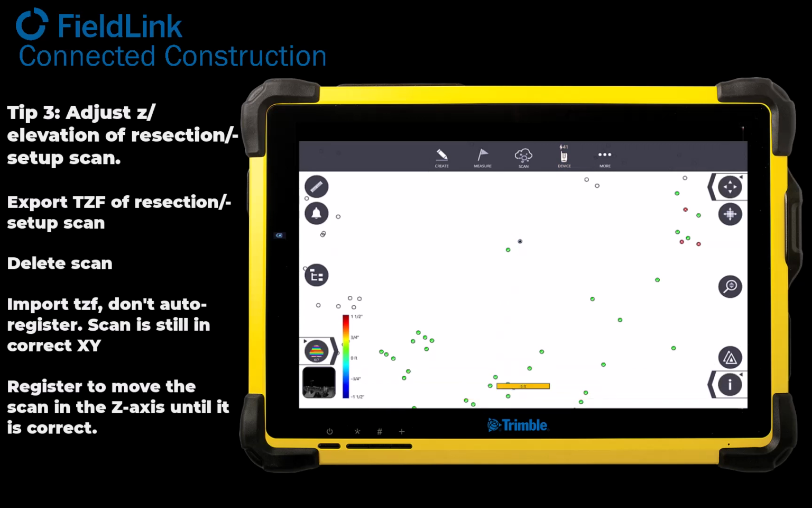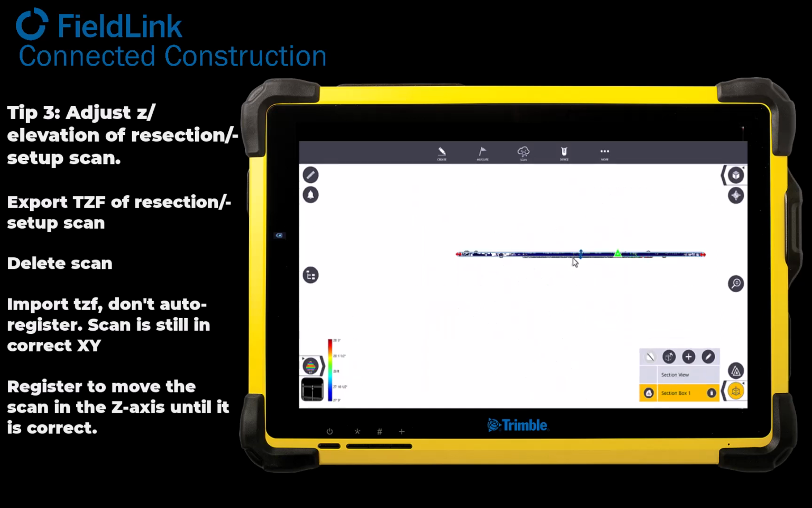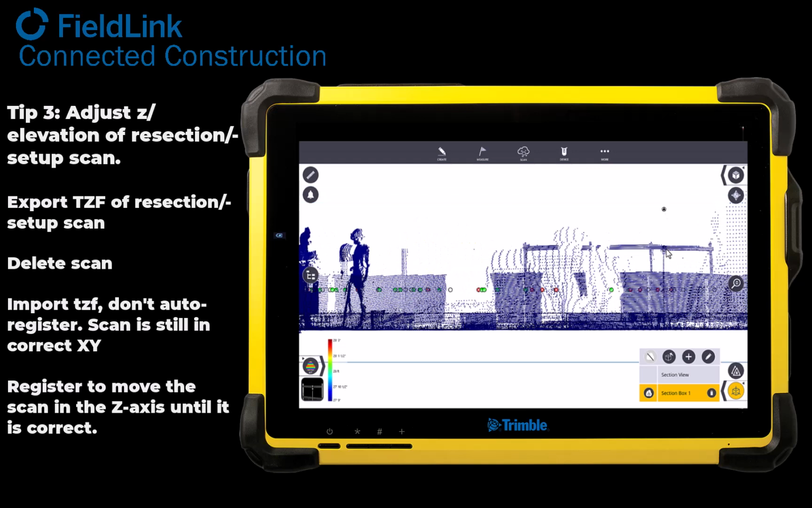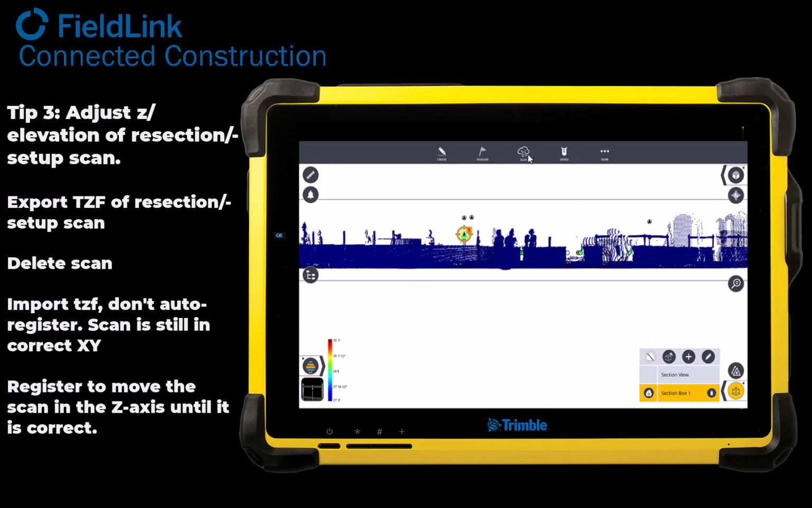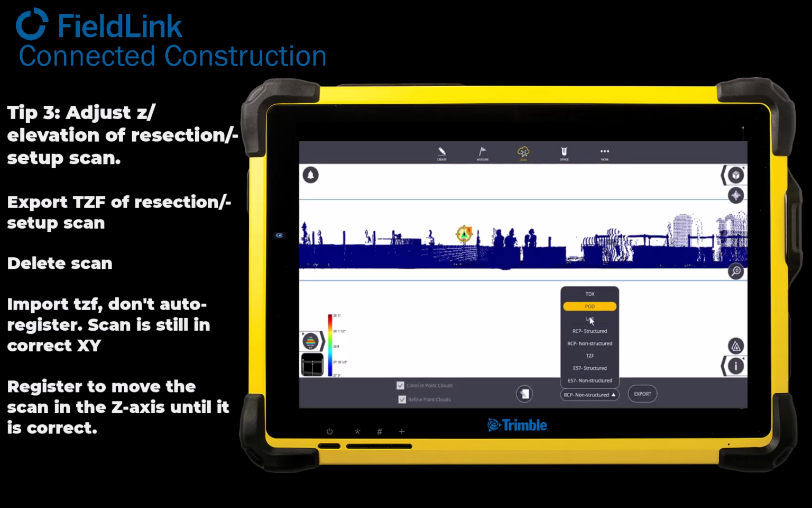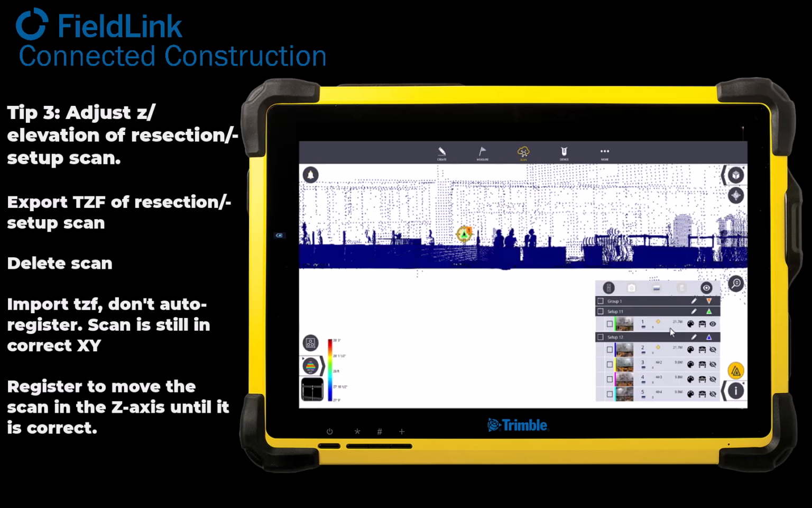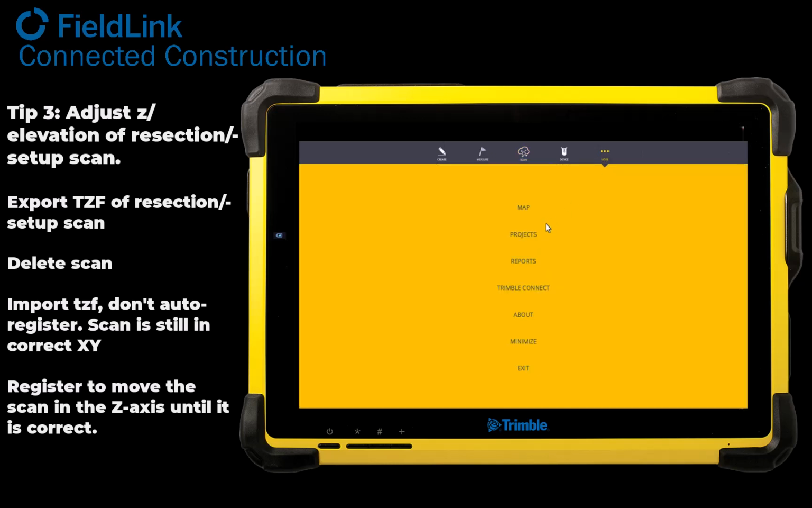So to do that, we'll show you here by essentially accepting where the placement of that scan is, and then going through a little bit of a workflow. So here's a little bit of that workflow. As you can see, if we move this around, layout points are sitting high. This is actually that tilting target where it was resectioned incorrectly versus where it should be. So what we can do is export just a TZF of that scan. What that'll do is actually save its location, and then we're just going to re-import it.